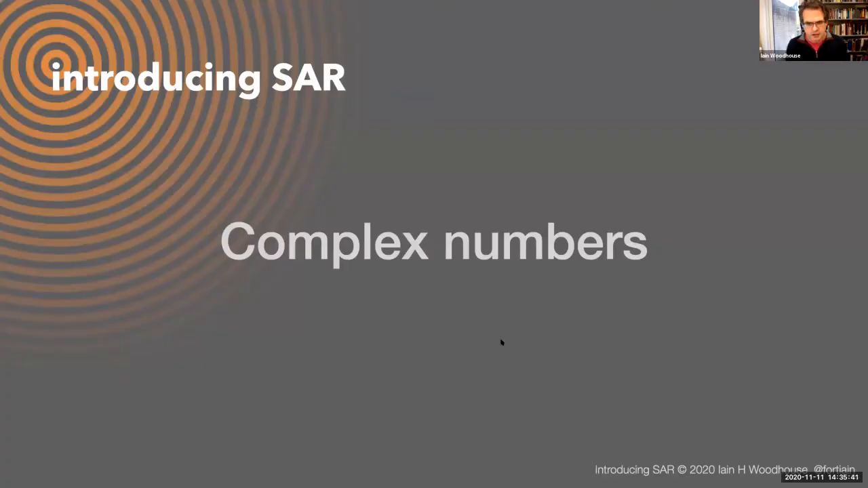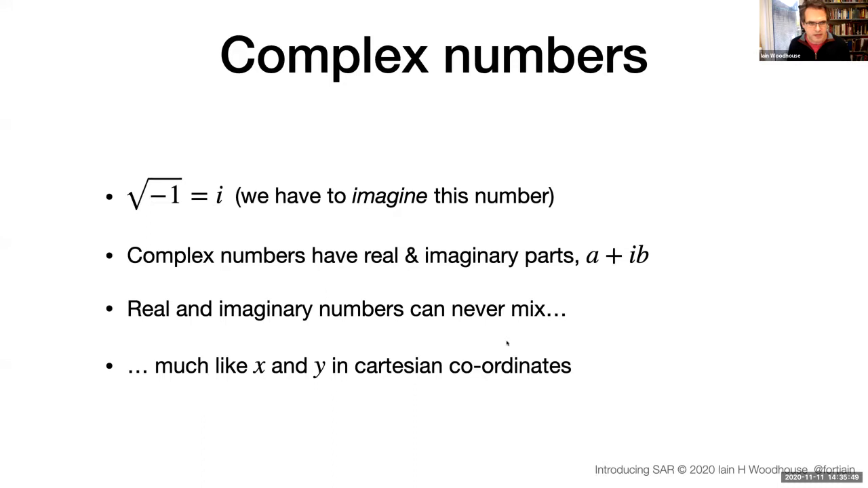The other quick thing, just to try to put you at ease, is that you will come across references to complex numbers, and not to be too worried about that. So complex numbers come from the mathematics of looking at the square root of -1.